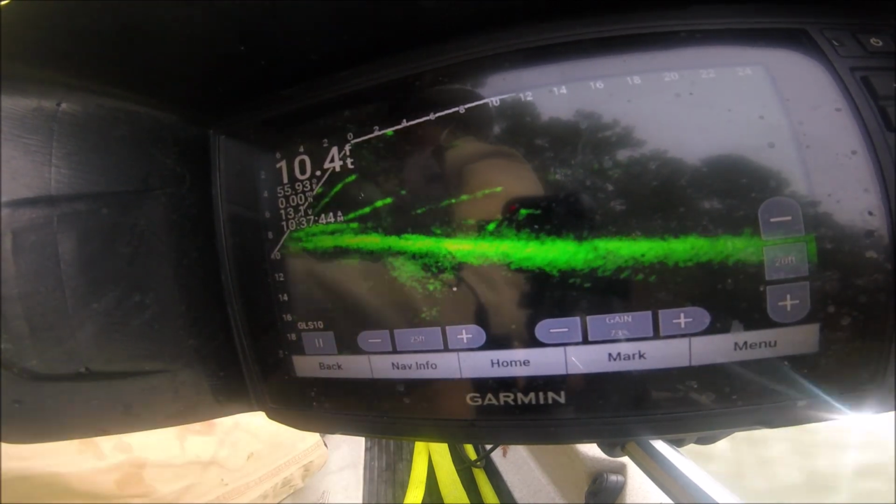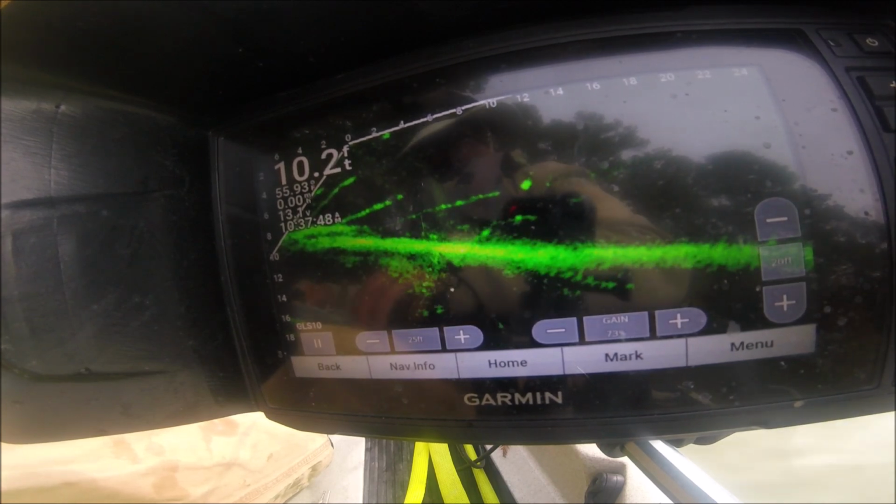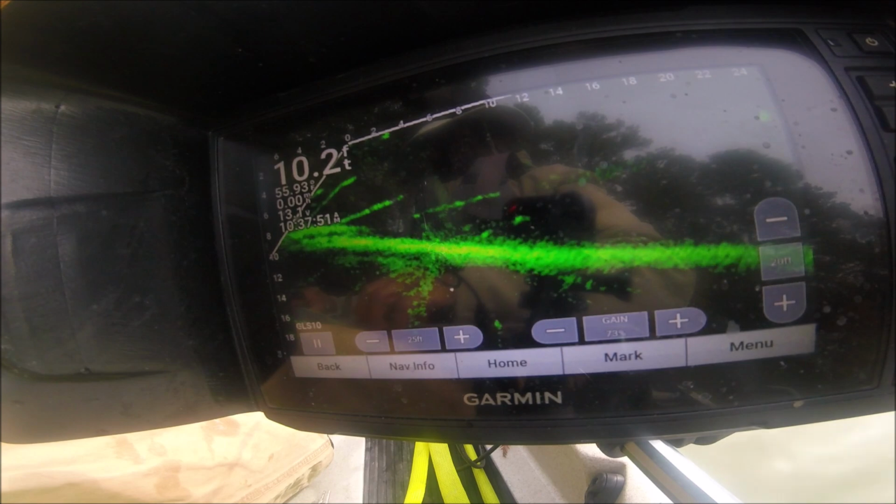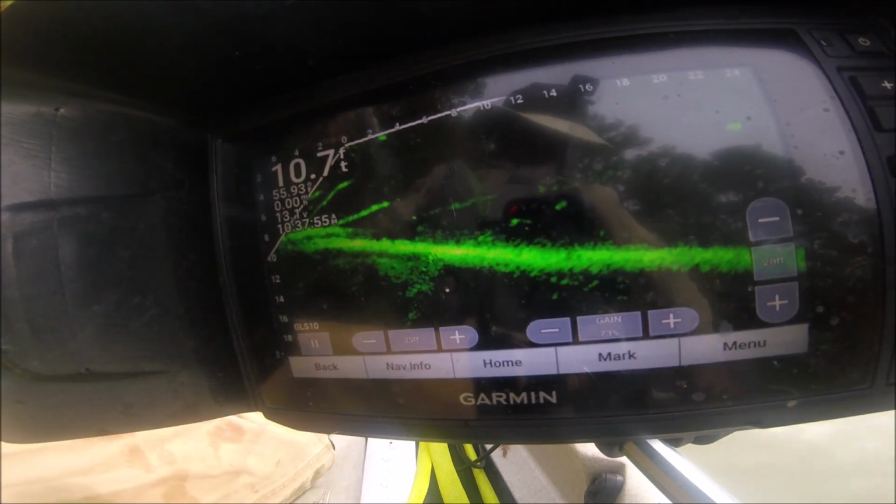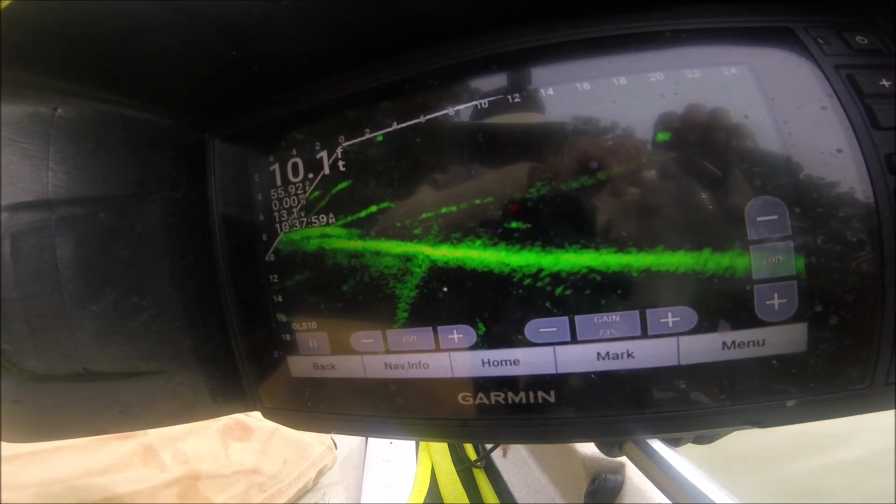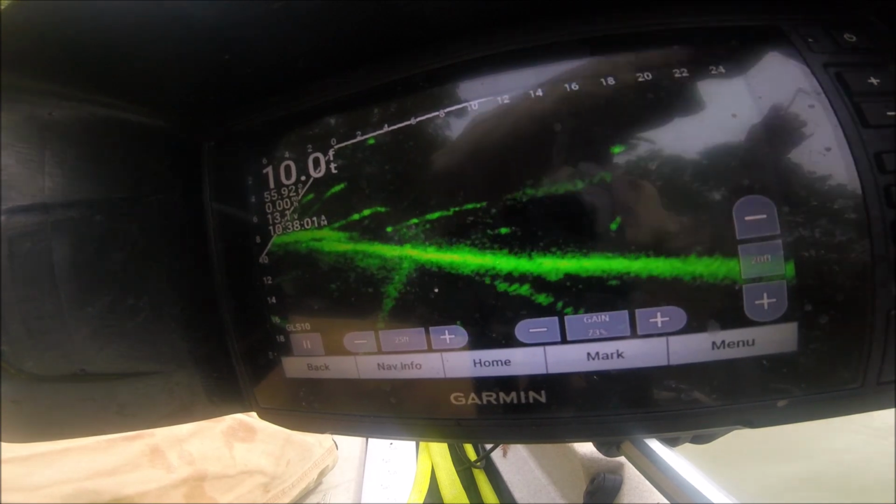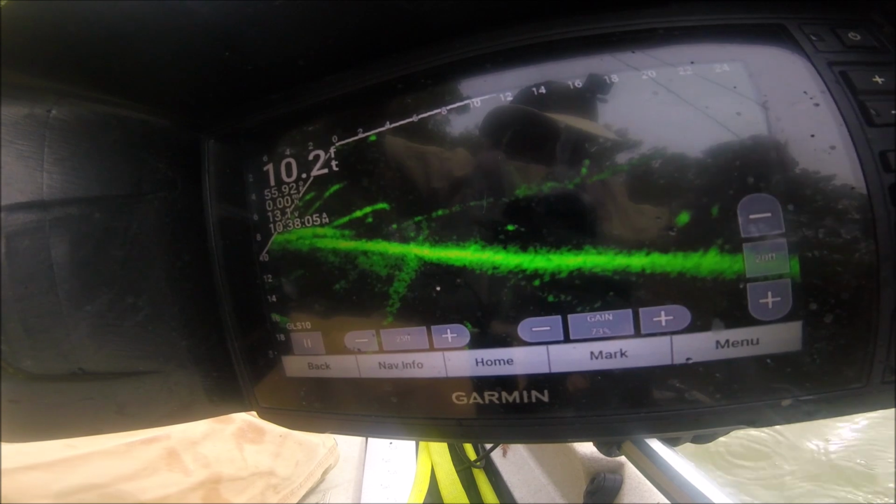This one here. I've been catching them so long I could tell. Yep, he's over. Way over. 10 3/4. Number 7. Make something happen here.